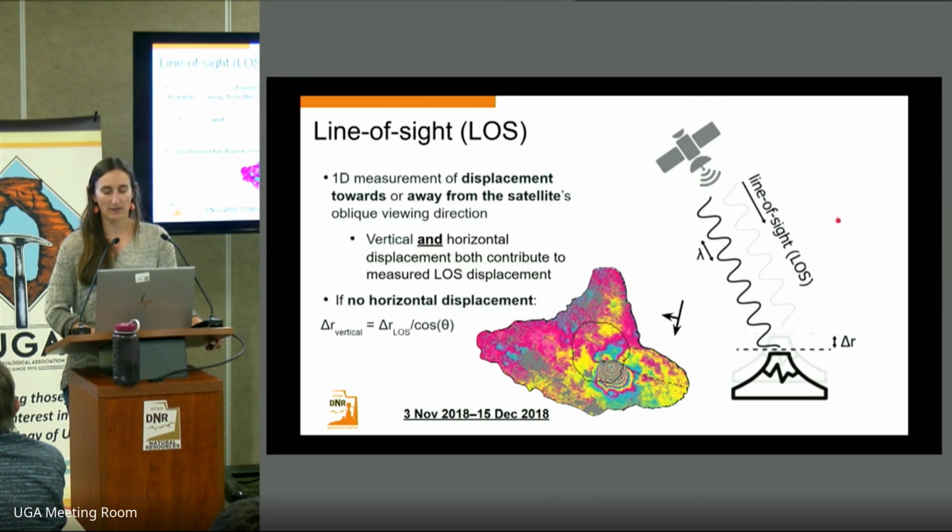Another way to think about this is shown in this image here, where we see the radar's line of sight shown with this arrow and the difference that the ground has moved with this delta R. In this case, we have less than one phase cycle of difference, but in the case of this dike intrusion, we have more than 10 phase cycles.